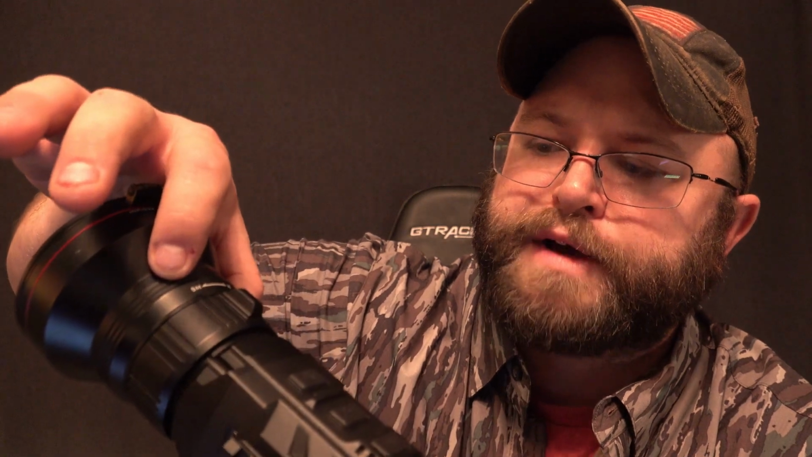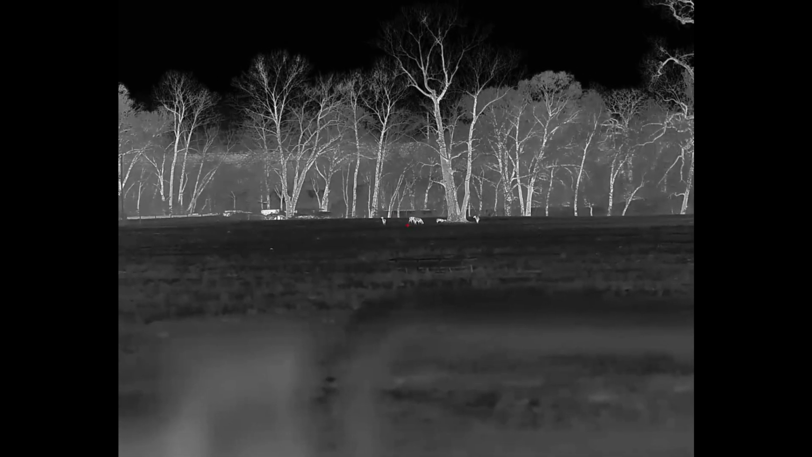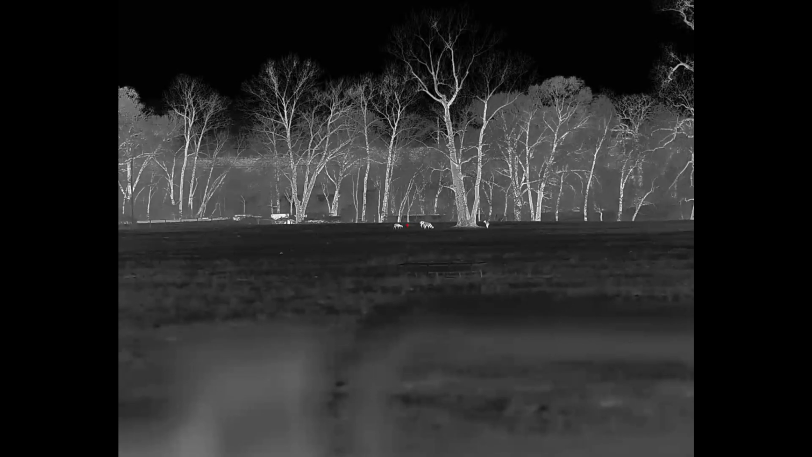You can go from 5 meters over to infinity. The ring has this fin on it, which is very wonderful to be able to use this and manipulate it in the dark with or without gloves. You just find that fin, you go one way or the other. It's super simple. That fin makes it really nice and easy to smoothly move that over and find where you want it focused at and be able to keep that focus without having to play back and forth. You can just slowly adjust it because you got a good fin to help you make those micro adjustments on your focus.